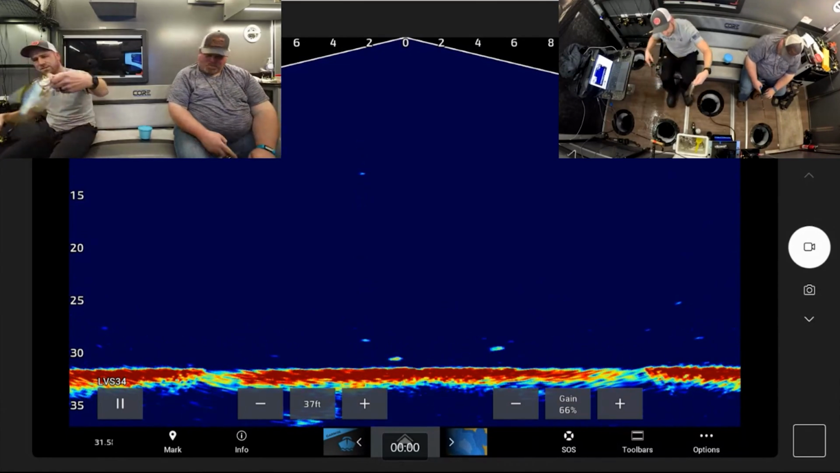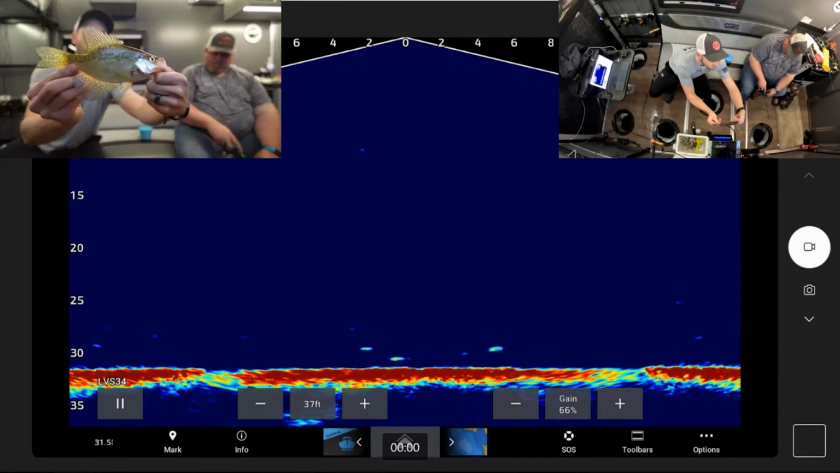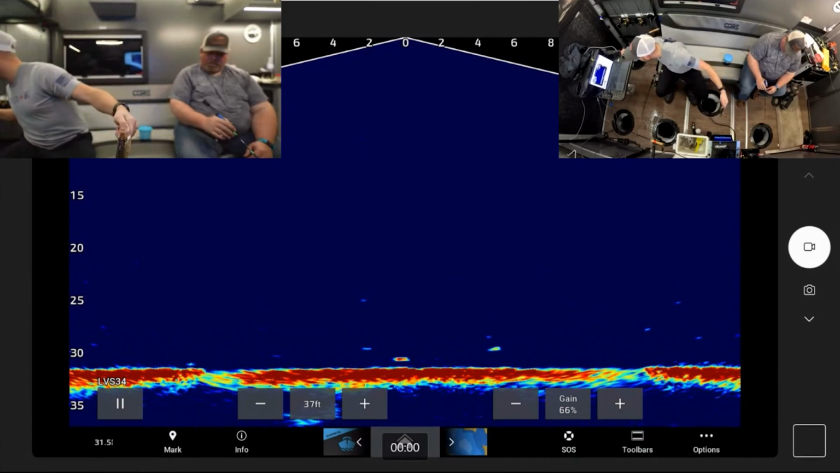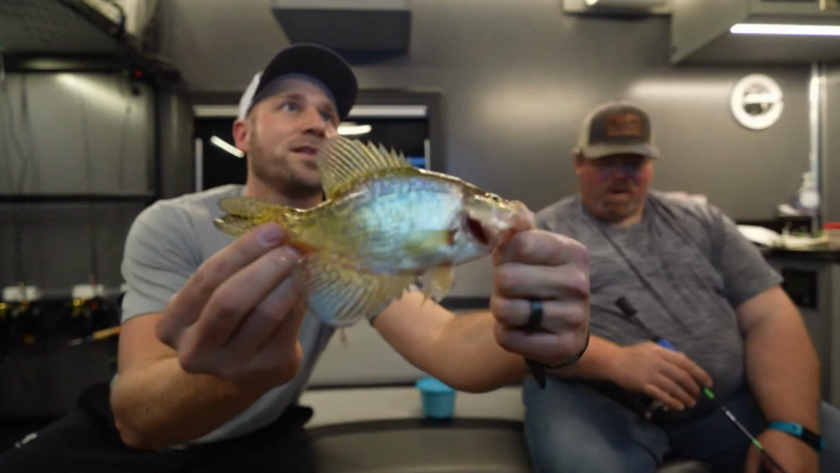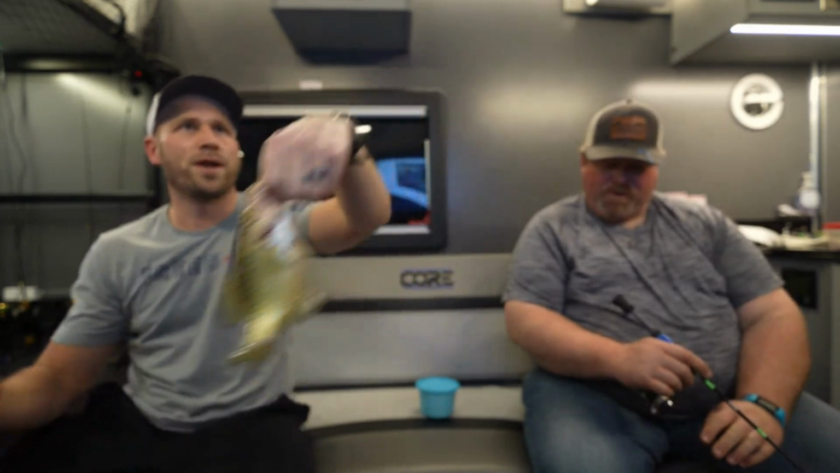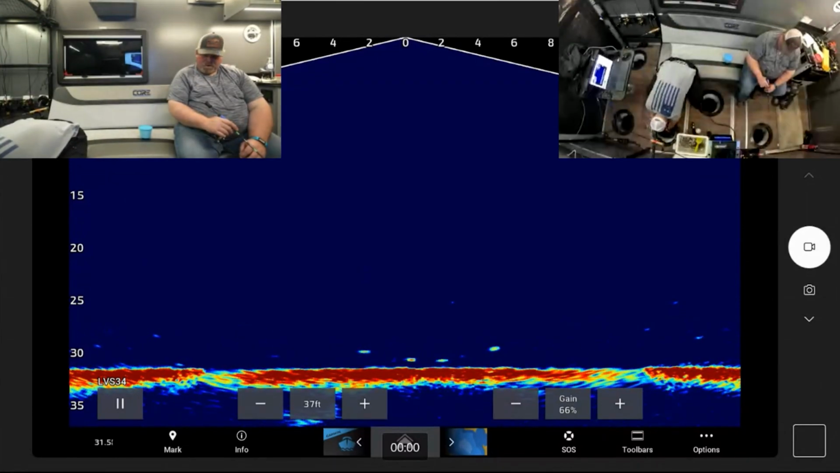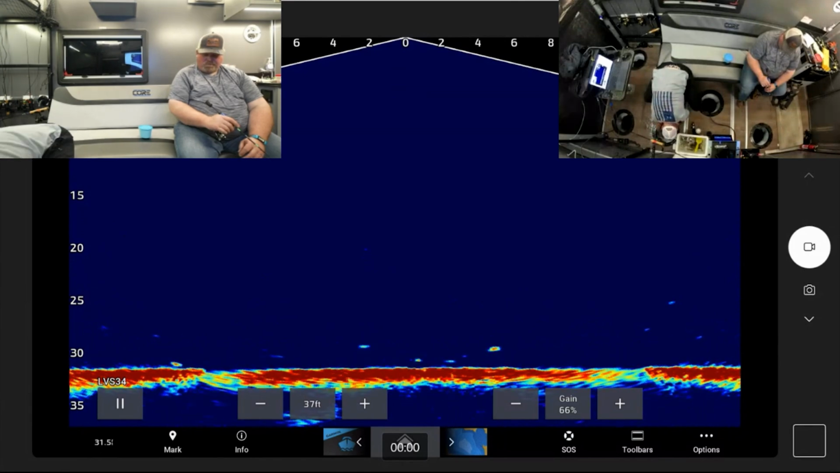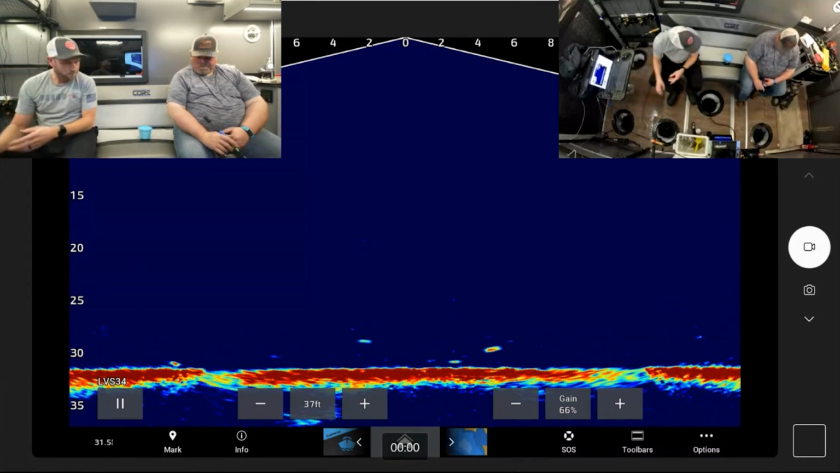So here it is. It's a little bit round. It's not long, but this is what we're working with here. Here, we'll pull it up a little bit bigger on the screen for y'all to see. There are crappie here. Look at the coloring on this. Interesting, huh? A little bit too small to even measure. I don't want to enter it into the tournament, so we're going to go ahead and let me pull this back off the top of the screen. We're going to shut its mouth, and we're going to let it go. Hold it for a second. Whoa, wrong way. There she goes. Shot off down the hole.